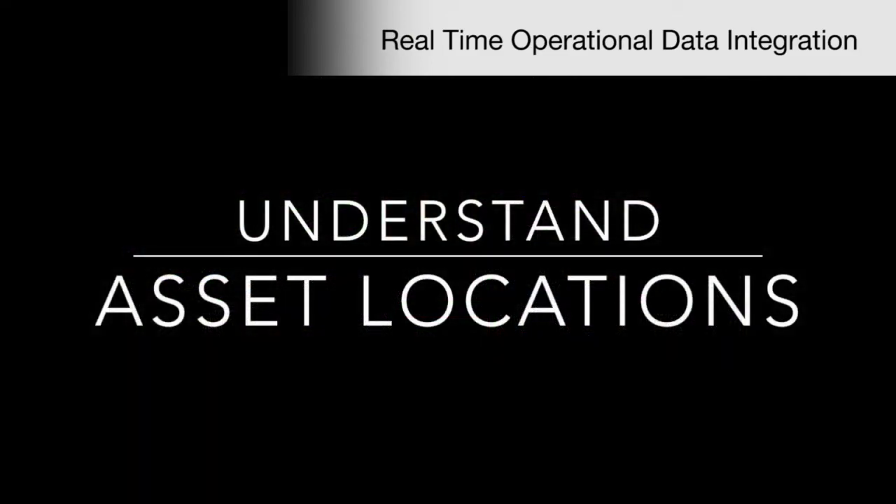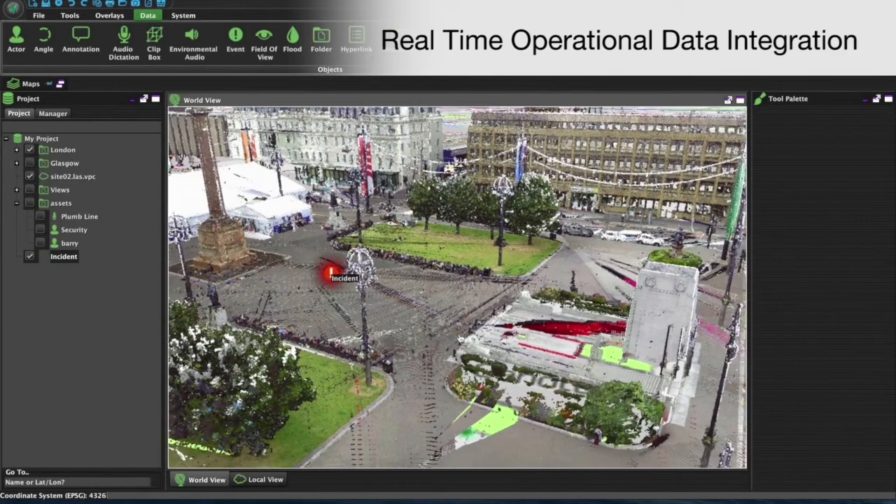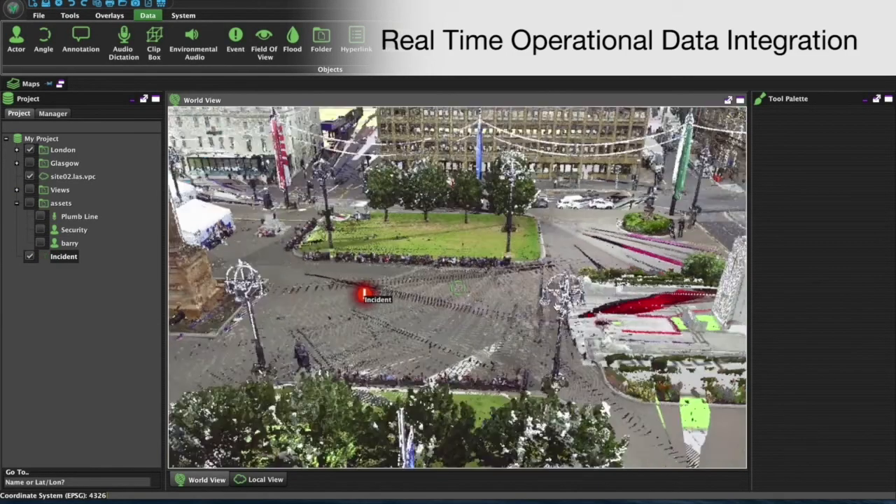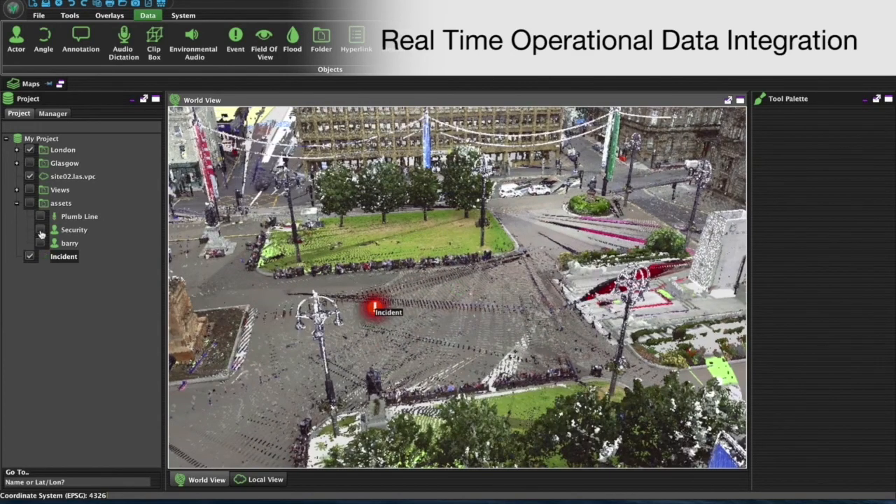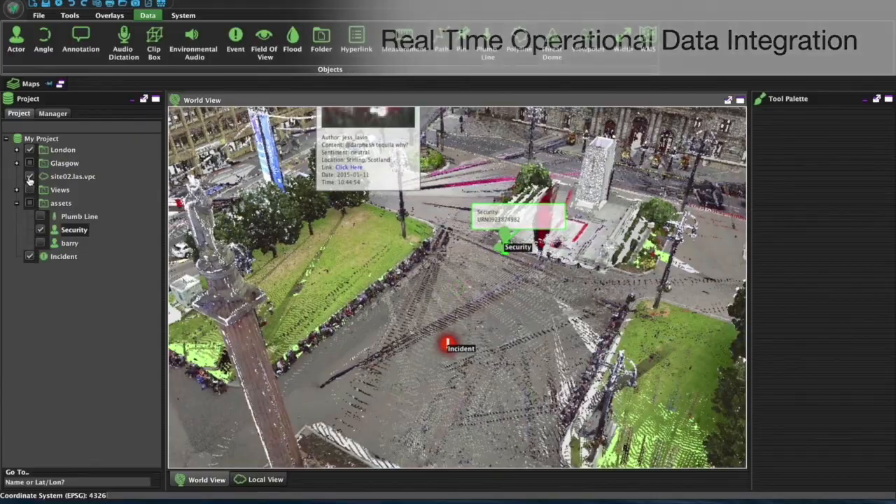To determine how to react to an incident, you need to be aware of the location of your assets, be those people, vehicles, or equipment, so that you can action an effective response. Using GPS locators or other sensors, it is possible to overlay the positions of your assets into the same three-dimensional environment, creating a complete operational picture.